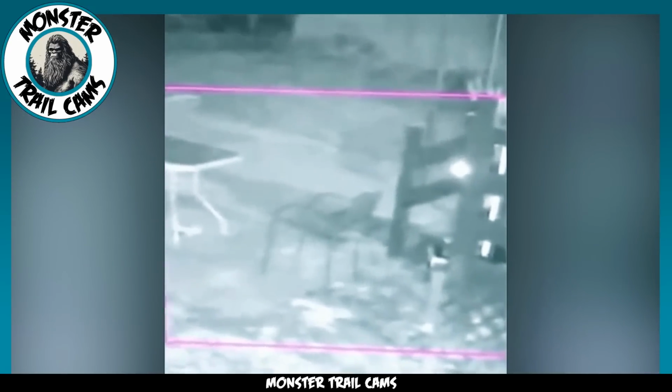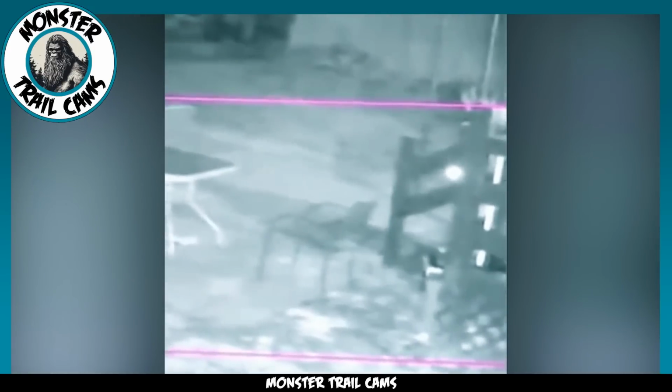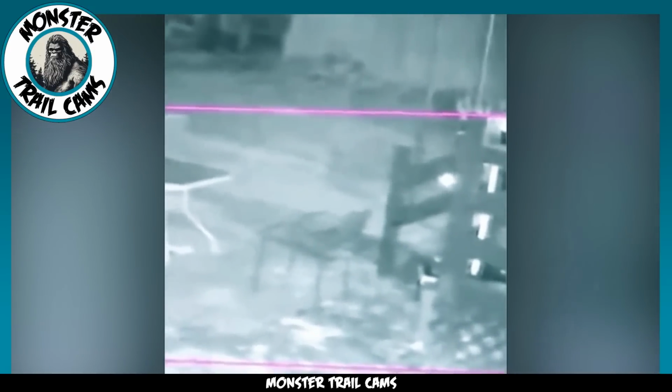Oddly enough, the orb seems to blink in and out of sight near the stationary shadow, almost as though it's keeping the shadow company.